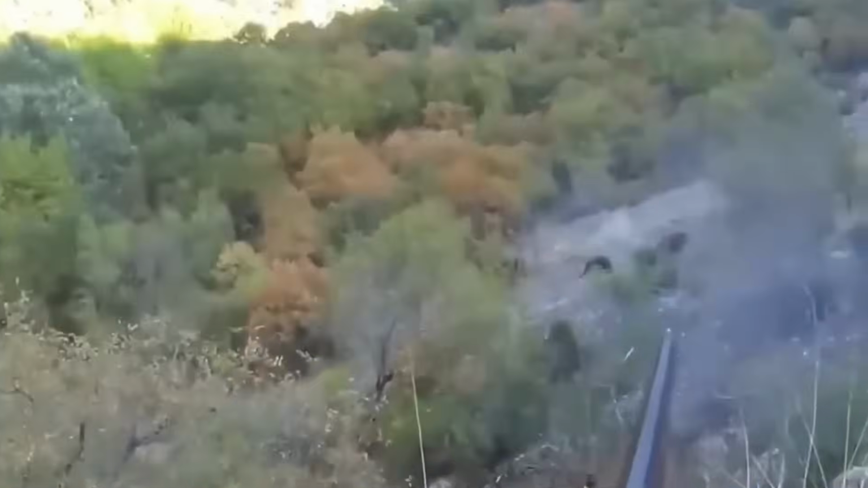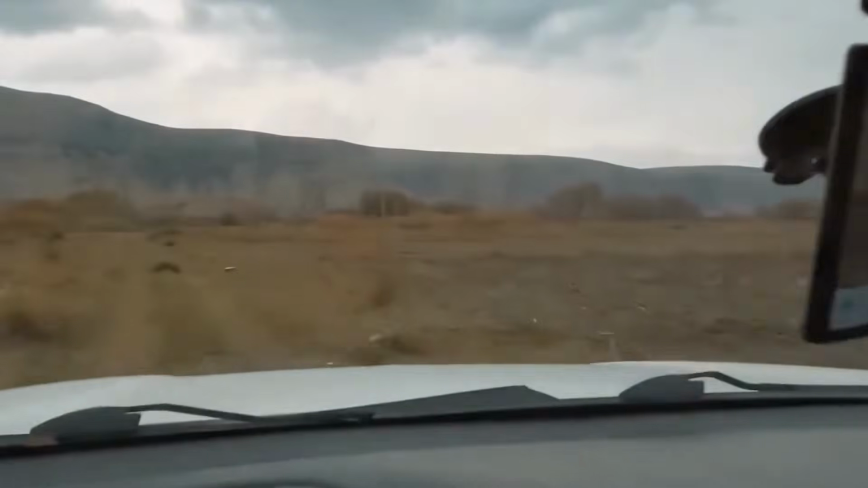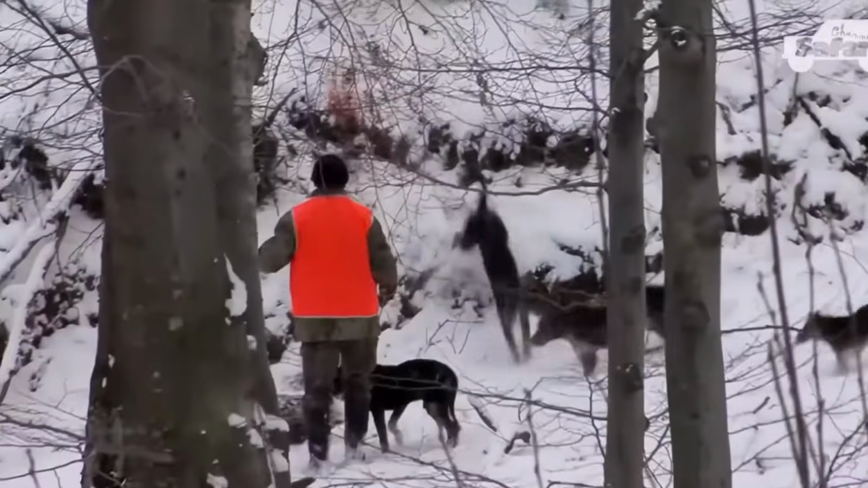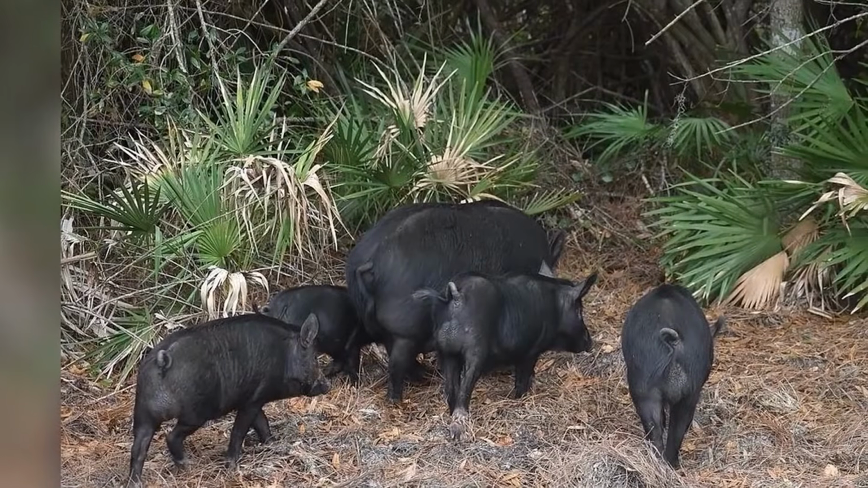Skilled snipers and dogs tracked a massive boar in dense thickets, dropping it cleanly. In rugged terrain, a sudden gunshot signaled contact.